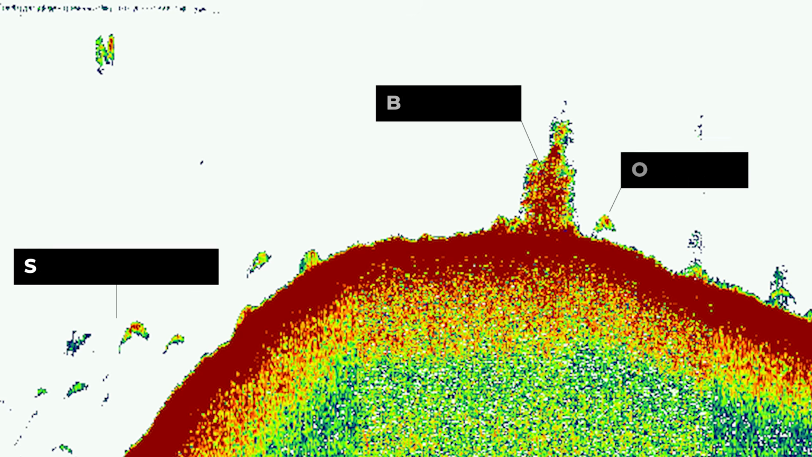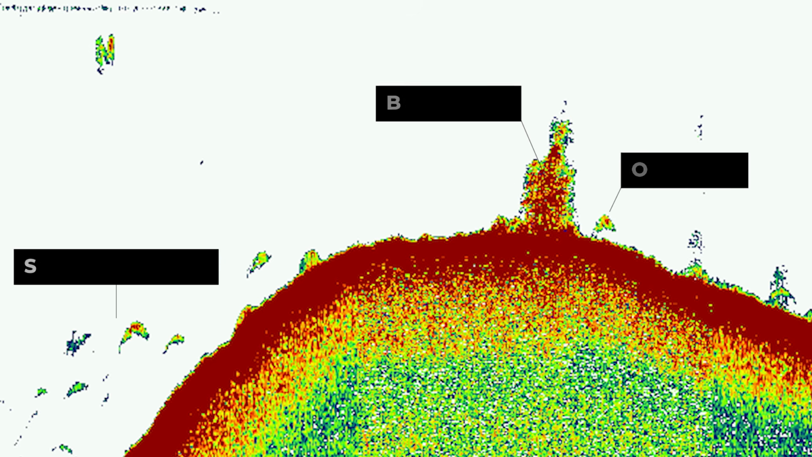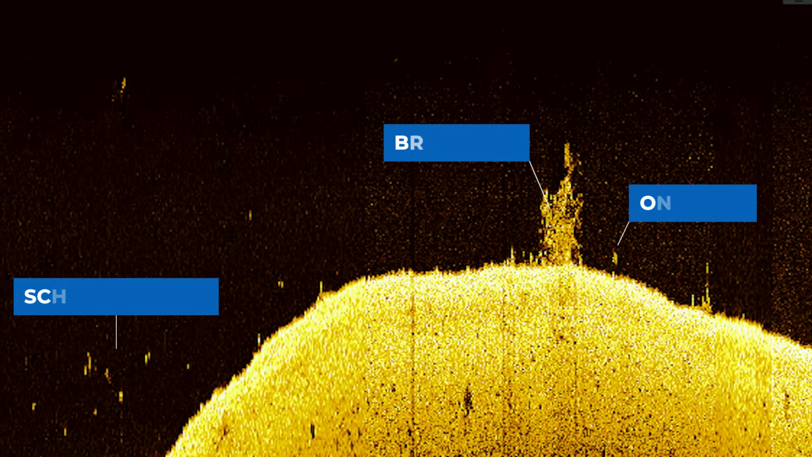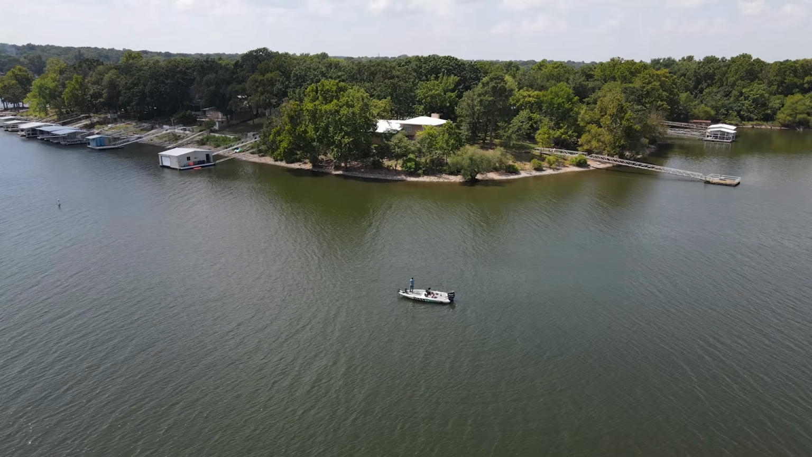If you look at 2D sonar, you can see that the arch is pretty short, but it has good mass to it. It has some red in there. This is definitely a bass, and the reason I can guess that this is going to be a bass is because there's a school of bass just out in front of the point. What is probably happening is that these bass are moving up out of the deeper water into that brush pile to feed or to sit when it gets really sunny and then move back out. Let's see if I can get that bass to bite by throwing a jig down there.